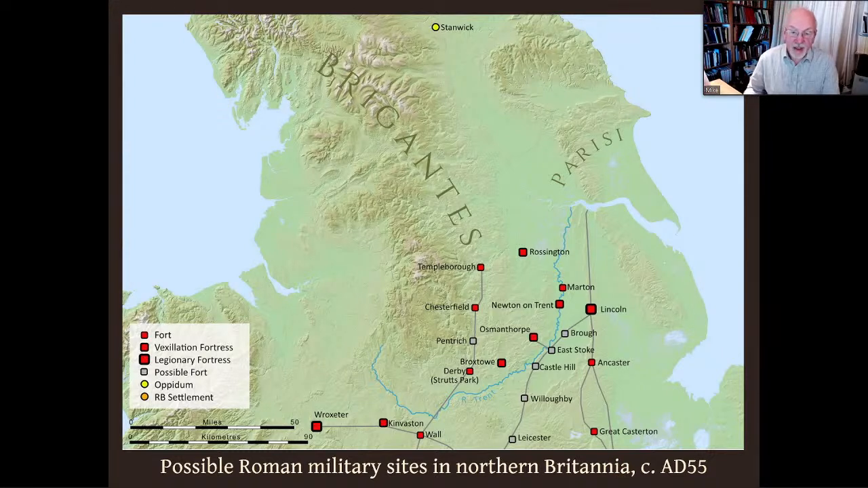Now, the events following the handing over of Caratacus also had an impact much closer to Cartimandua's power base up at Stanwick. Just southeast of Stanwick is the late Iron Age settlement at Scotch Corner, strategically positioned where the Stainmore Pass, that's over here, meets the routes up through the Vale of York and Vale of Mowbray on towards the Mid-Tees Valley.